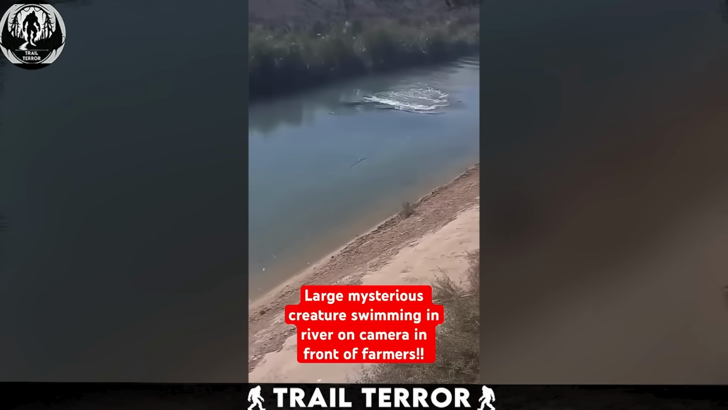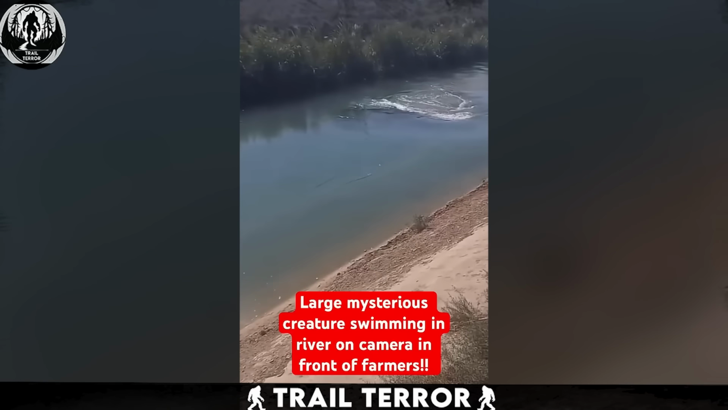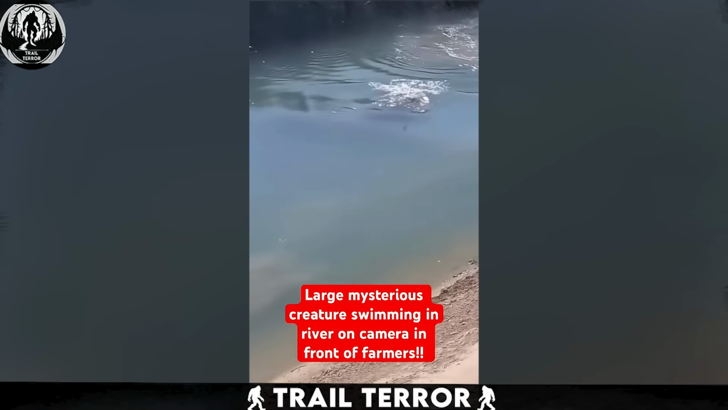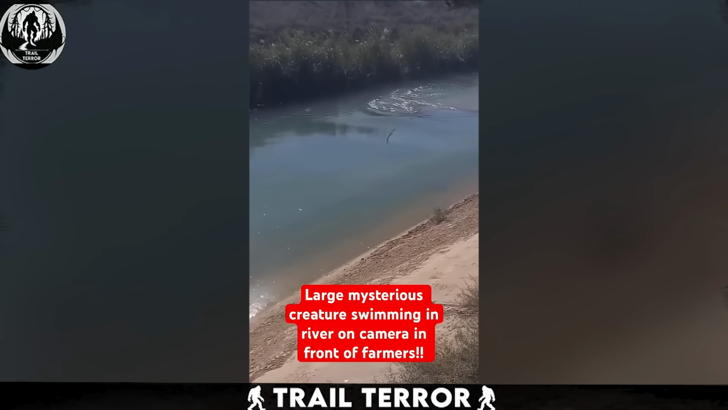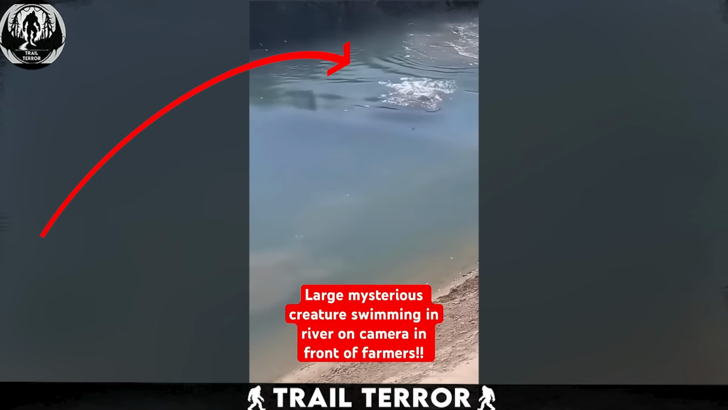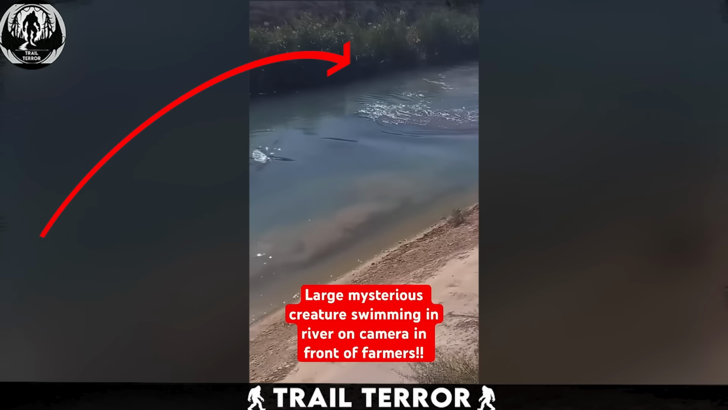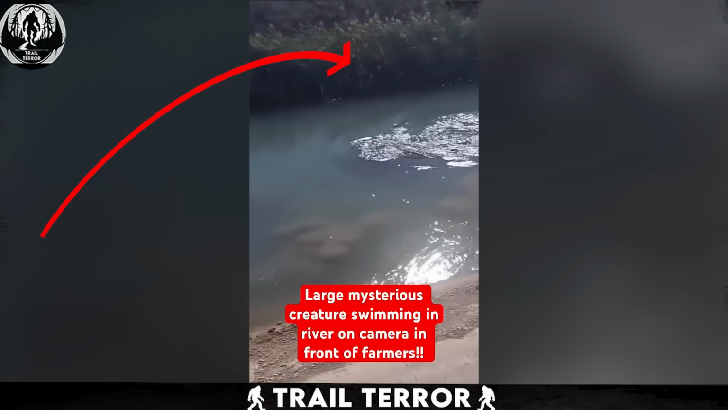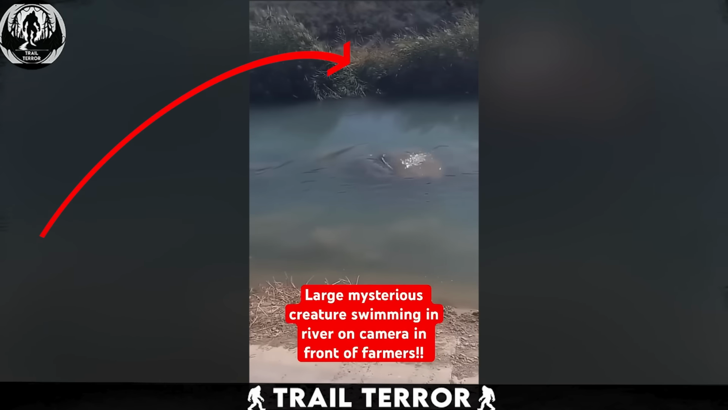This next video, uploaded on YouTube, claims to have captured the sighting of a sea monster, and let me tell you, it looks pretty darn convincing. Filmed by farmers, this footage shows a river with something bizarre swimming beneath its surface. In the video, we can see the river water being disturbed by a large unidentified object. The sizable ripples and waves indicate that something substantial is moving through the water.